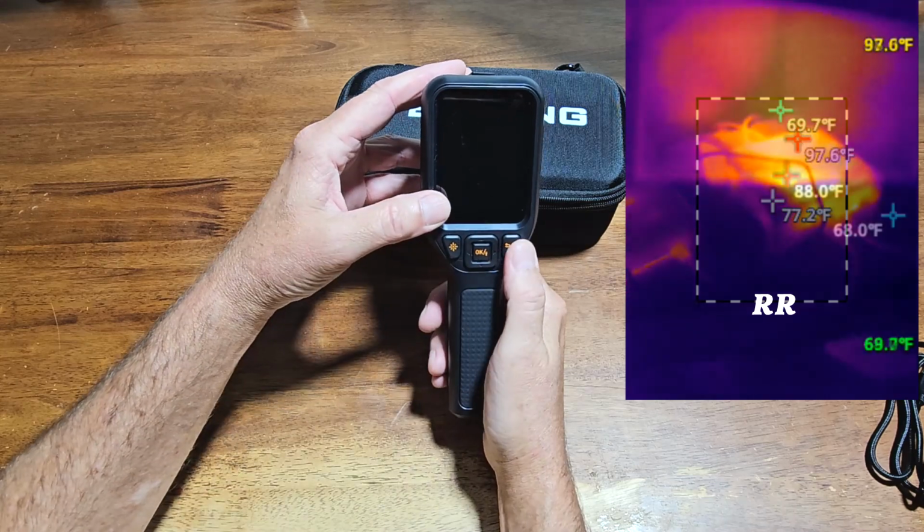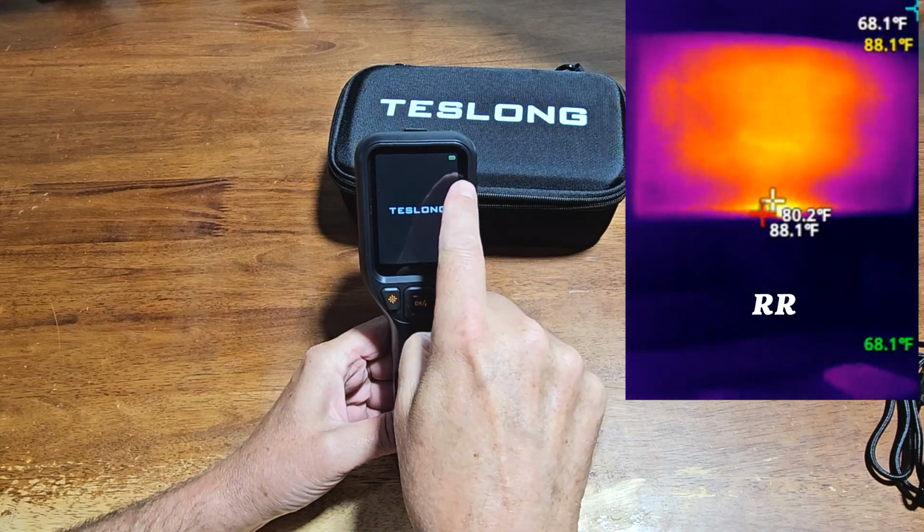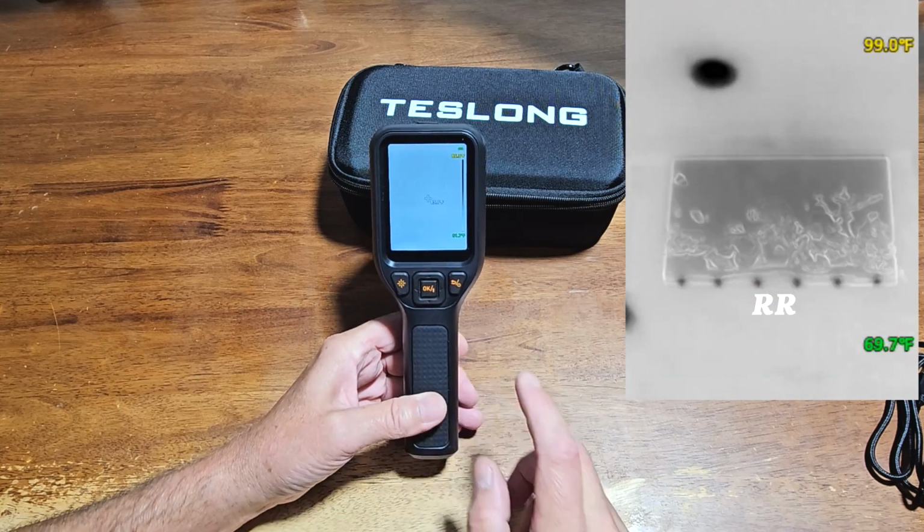So on the front here, we have 3 buttons. There's an on-off switch right here. You just long press this and turn it on. See, we've got a battery indicator up here at the top. It tells us we're at a full charge. And I've got it on the black hot, it looks like.